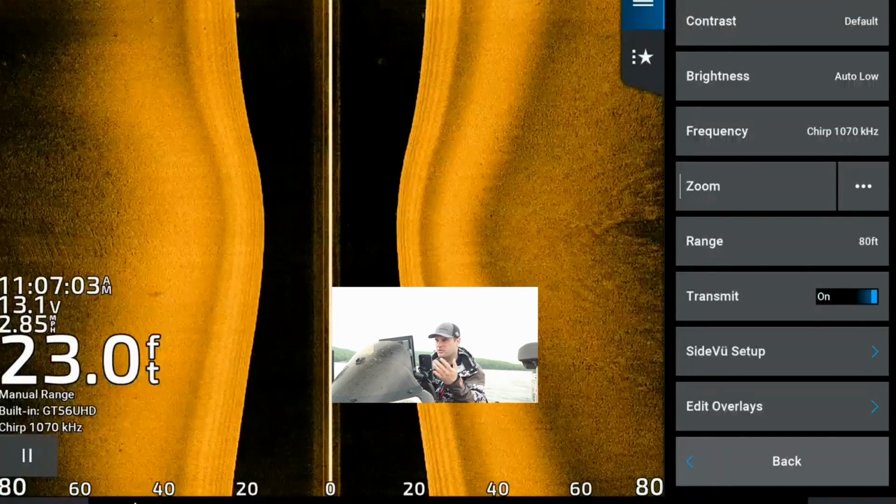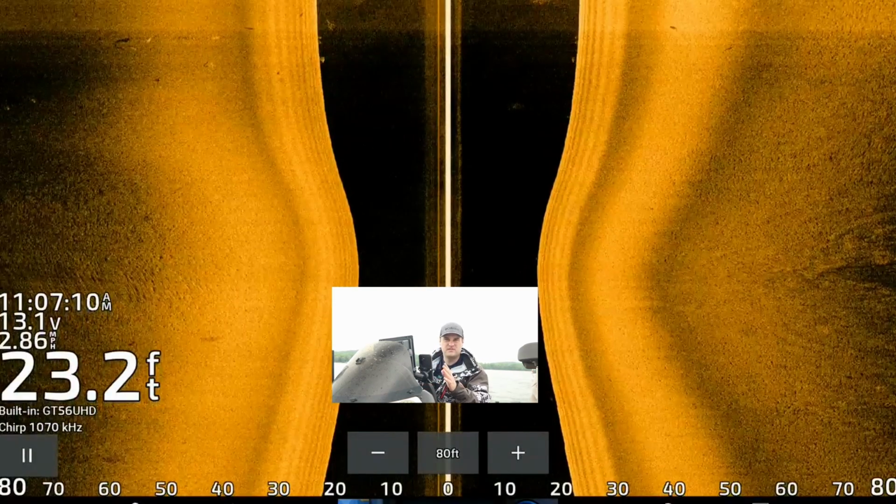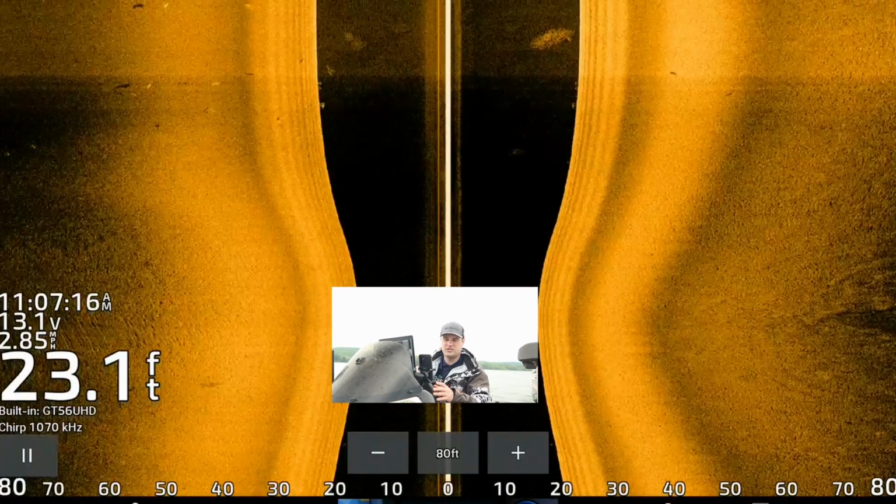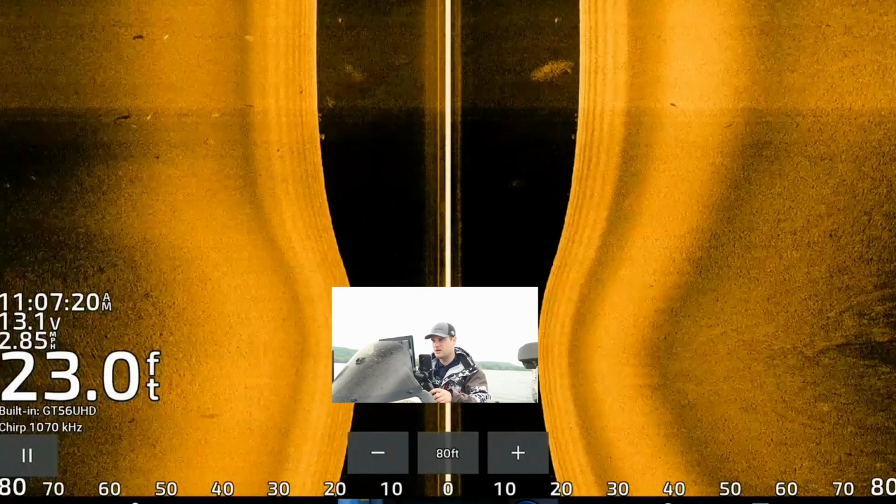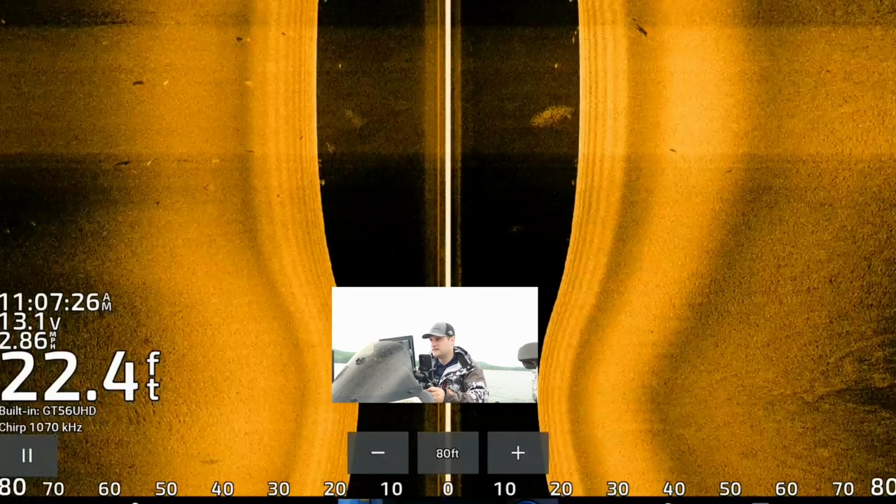Once you find a brush pile or something that you really want to fish, or you want to take a closer look at, you can zoom back into 50 to 75 feet left and right, and that's typically pretty close enough to where you're going to see that definition between a single fish or a couple fish suspended above a stump or something like that, if you didn't want to drive over them with clear view or down imaging.